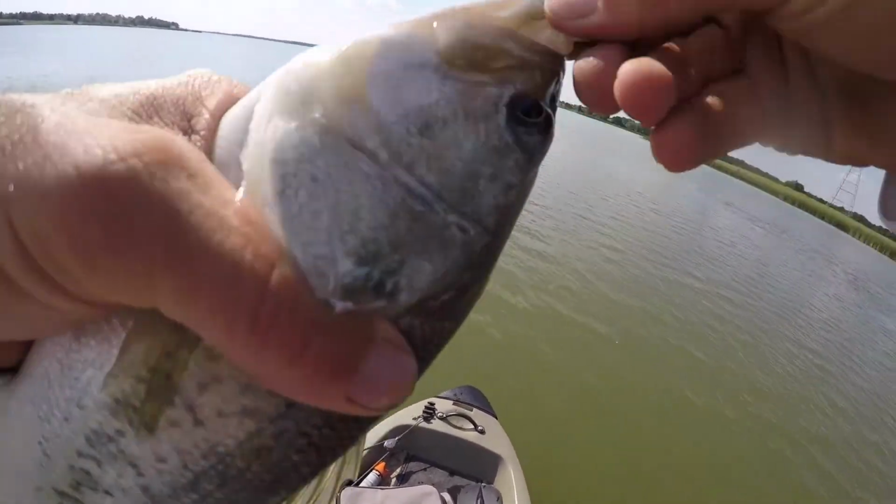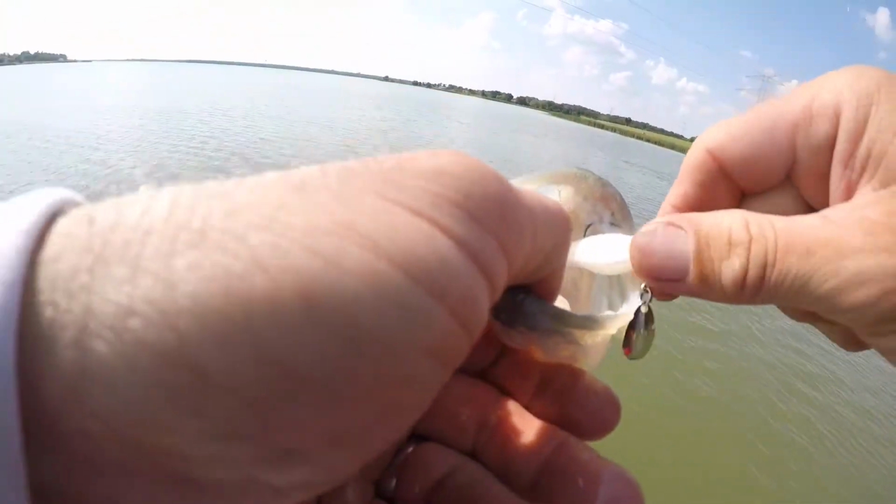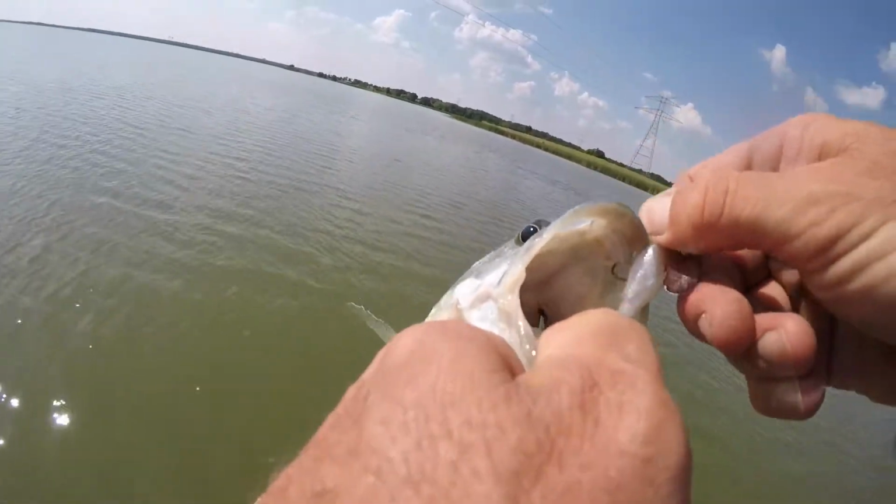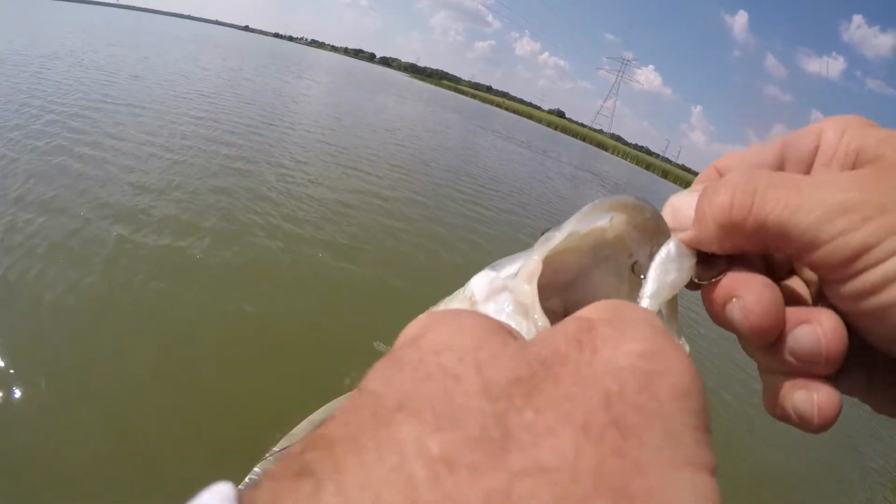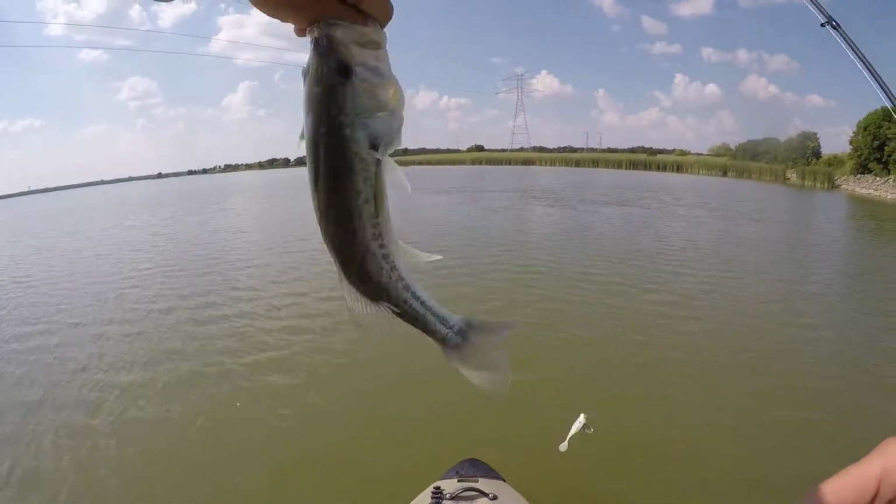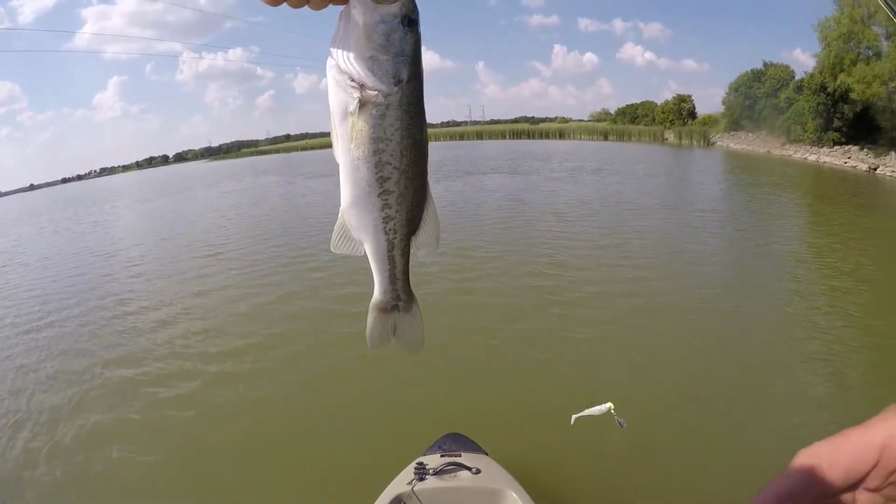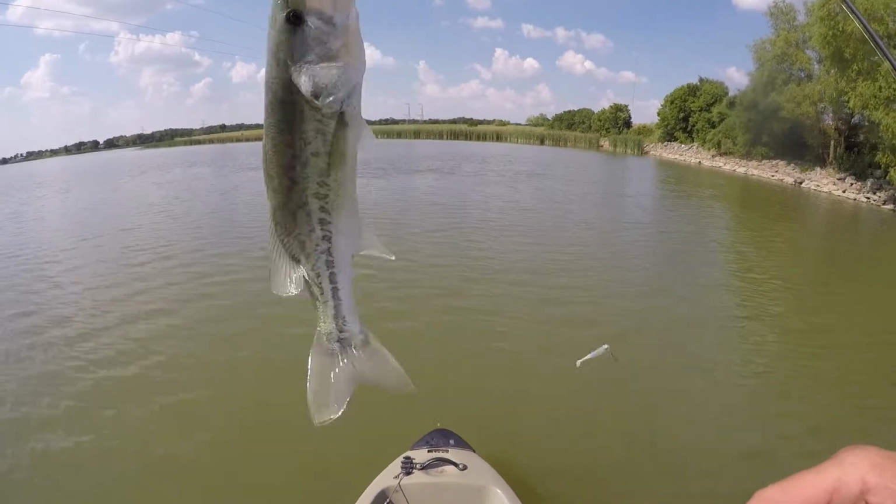Kind of long and skinny too. I really don't know why. I mean, there's plenty of shad. You should have seen all the bait fish that I was looking at this morning. So much. That's a pretty fish, but see how skinny? And I don't know, maybe it's just because it's summertime. What do the bass look like on your lake?